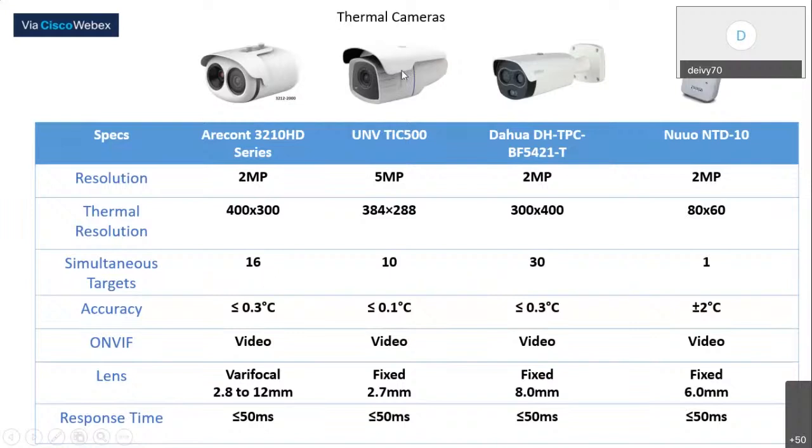Compare top of the line, something from Uniview or Aircon, at 400 by 300, to something like Newell's that only detects one person at a time, at 80 by 60. This is very important because the higher the thermal resolution, the more detailed it is and the more people it can detect